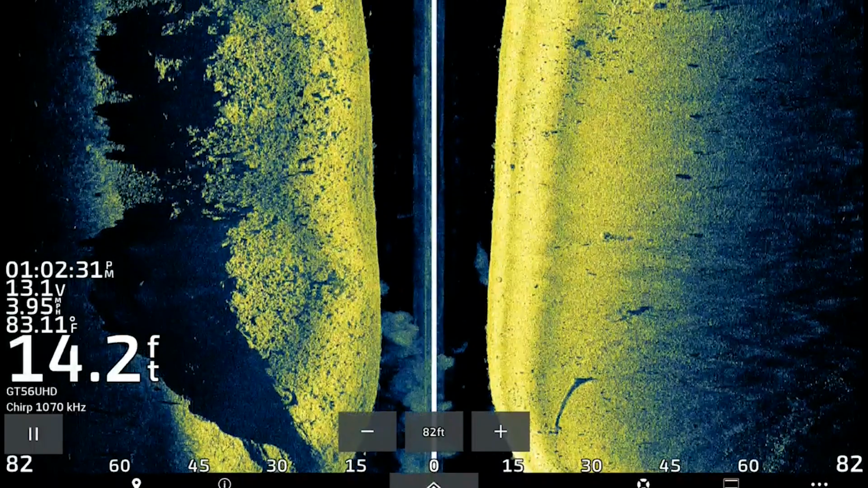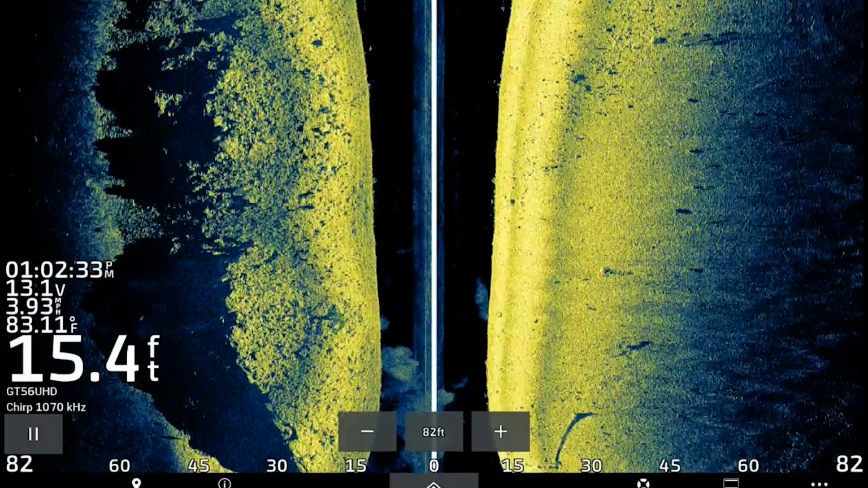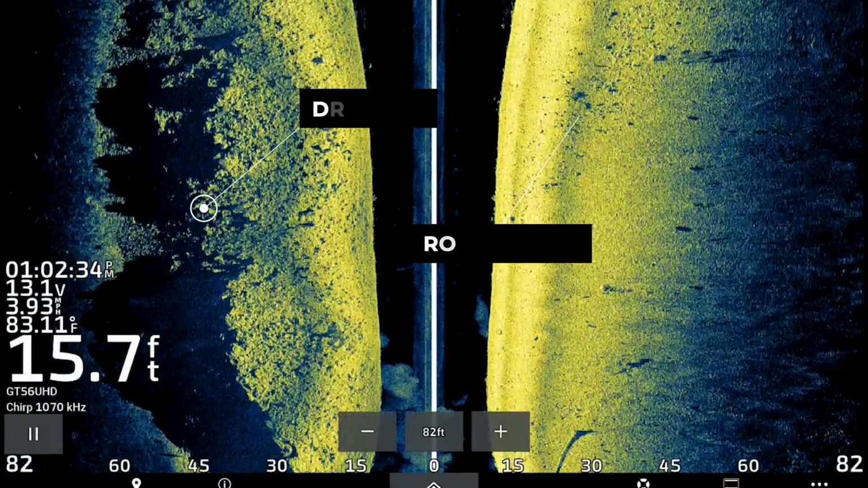I continued graphing the ledge, and I noticed something even more interesting. If you take a look at the right side of the screen, you'll see that there is a nice rocky patch that's about 20 to 30 feet up on top of the ledge. The actual break of the ledge, or the drop-off, is on the left side of the screen, but this rocky spot over here is actually covered up with fish.